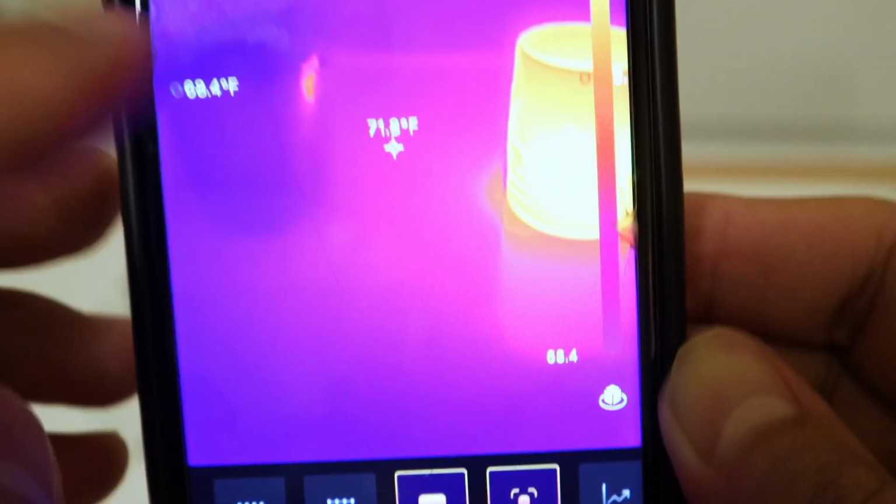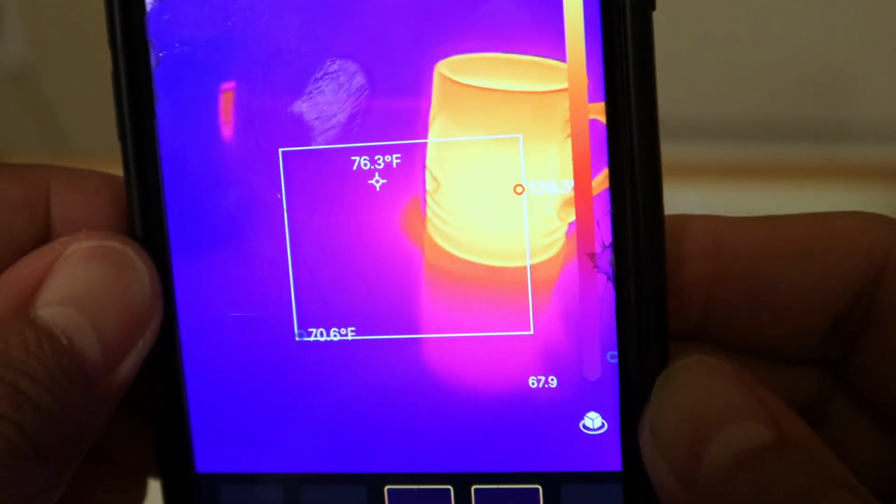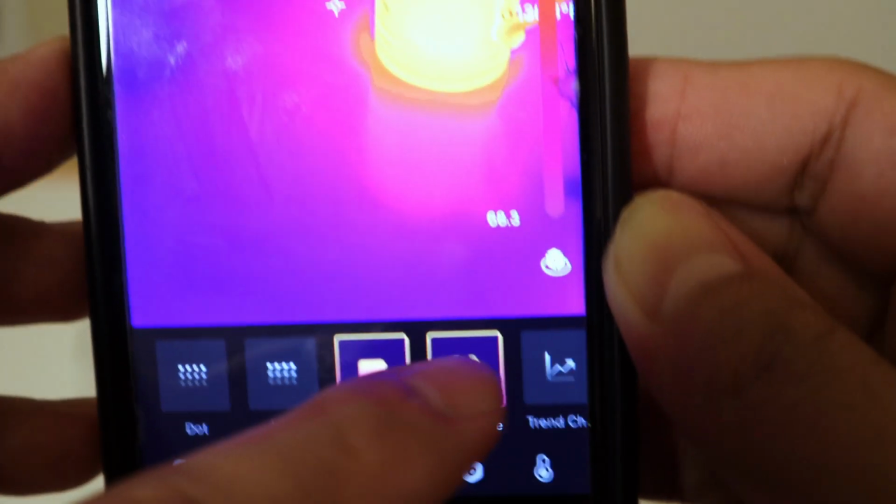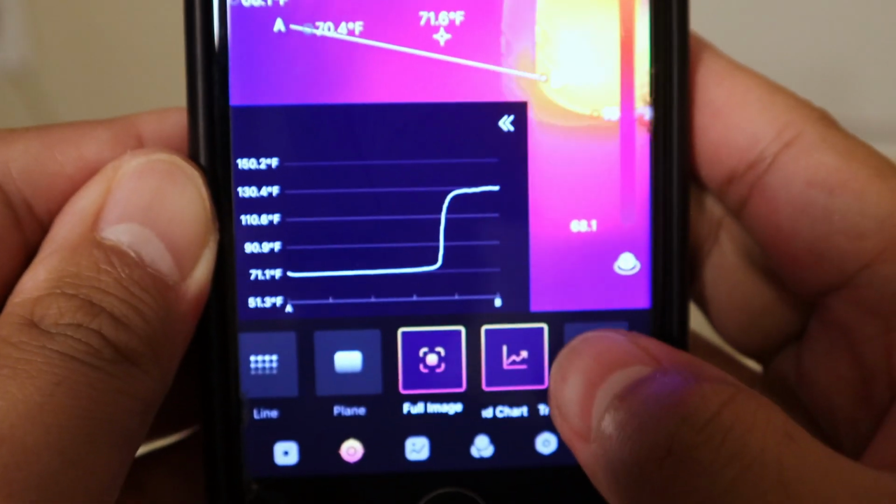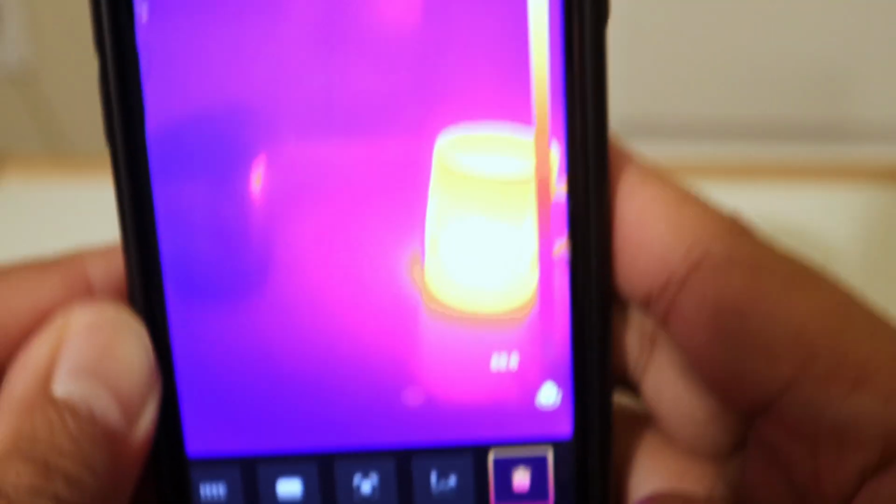Then you have plane, which basically averages out whatever may be inside of the square that you draw yourself. And then there's full image, which is basically what we have already. That's the default. You can delete everything and start anew just by using that delete button there.